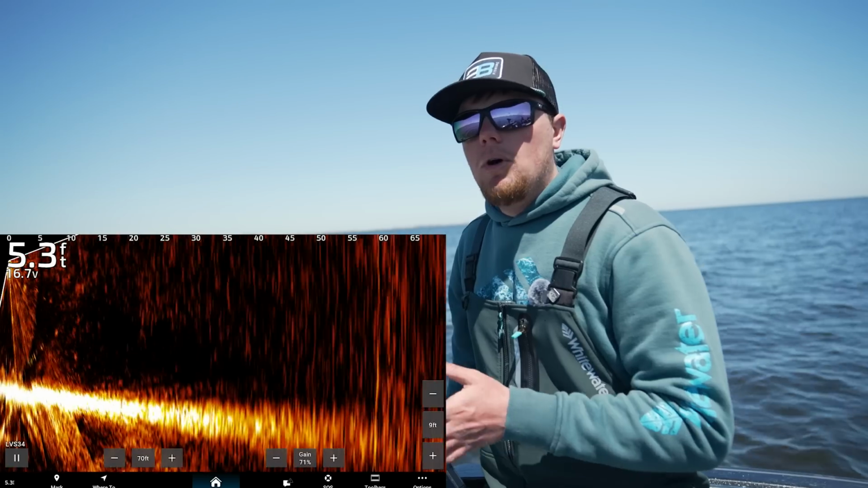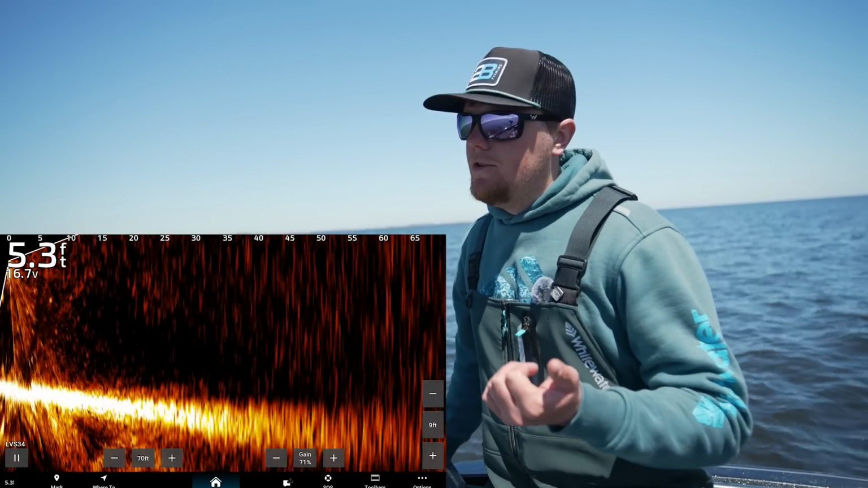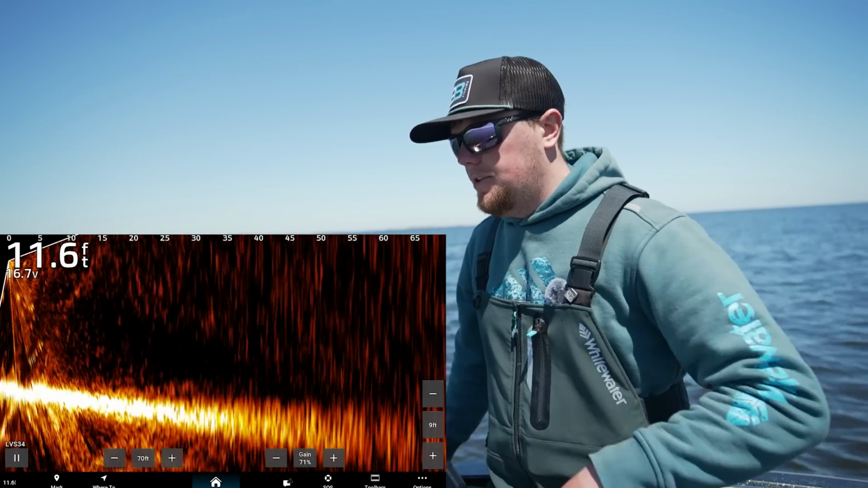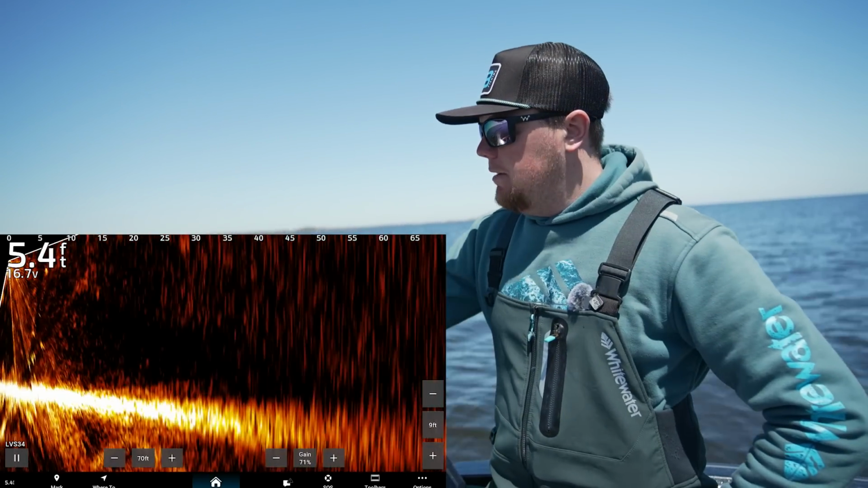And the Echo Map Ultra 2s that actually just came out, I think last year, maybe a year and a half ago, those graphs are going to have just as good graphics as the GPS map series. But the one that I'm using mainly for my forward-facing sonar is going to be this 8612.